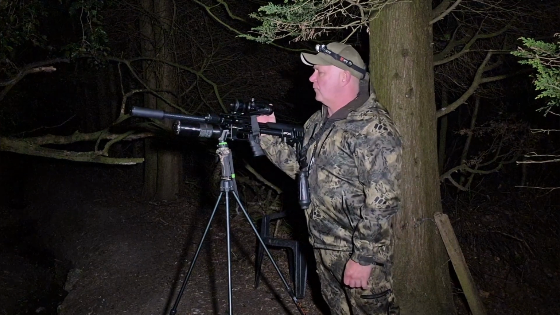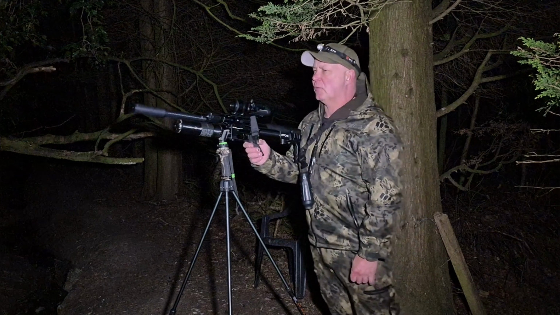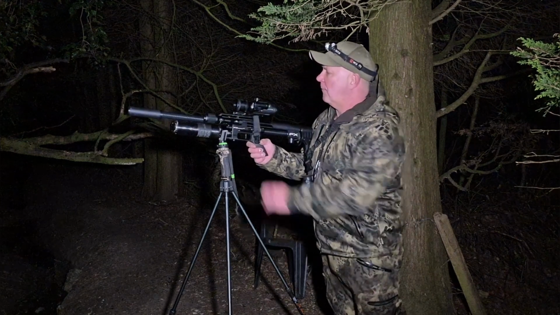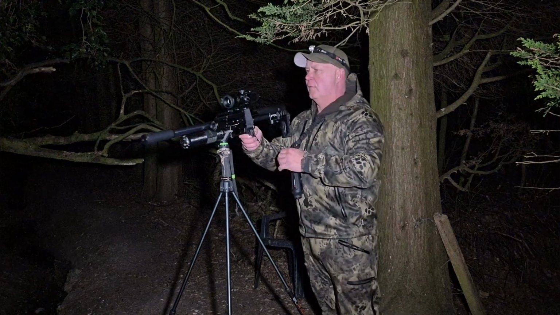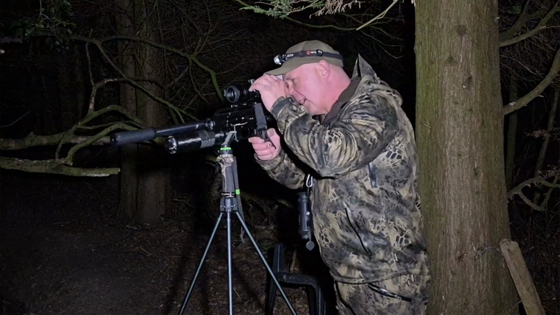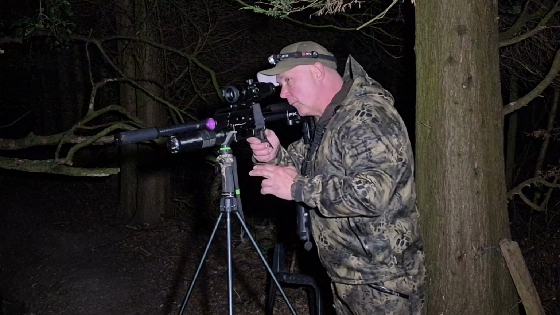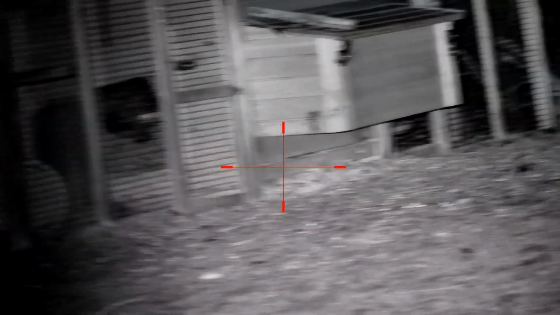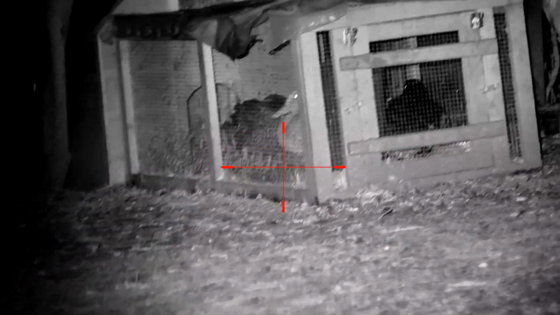At the minute, it's one of probably my favourite scopes. I've got quite a few digital scopes out there, and this does keep up with a lot of the scopes out there at the minute. People sometimes say, oh no, it ain't all that, and I love it. I think it's an absolutely awesome little scope, and it's dead crystal clear now. I'm actually looking through this now. It's a lot clearer, you know.